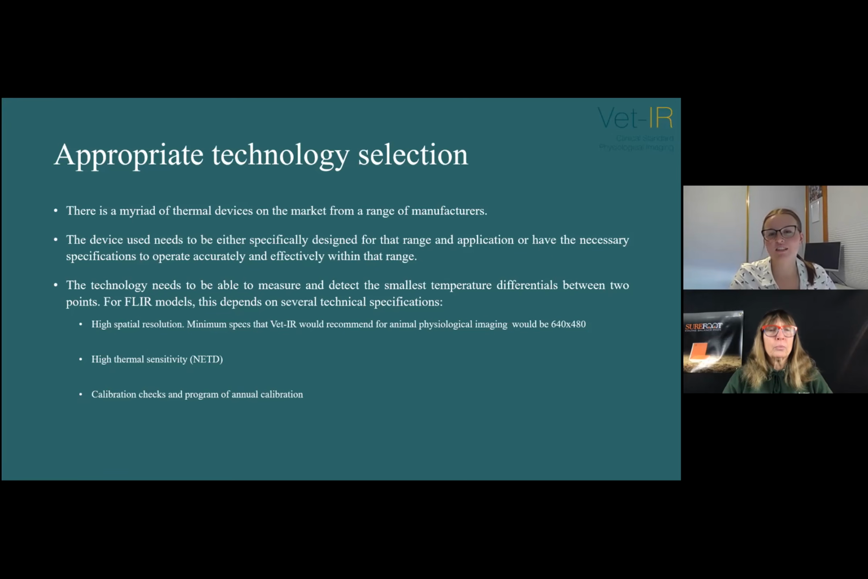So the device that needs to be used needs to either be specifically designed for that range or application, or have the necessary specifications to operate accurately and effectively within that range. The technology needs to be able to measure and detect the smallest temperature differentiations between 2 points.